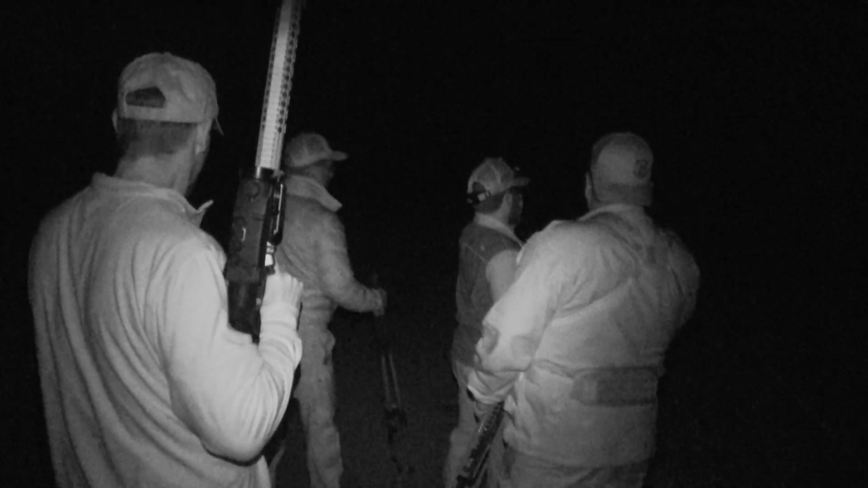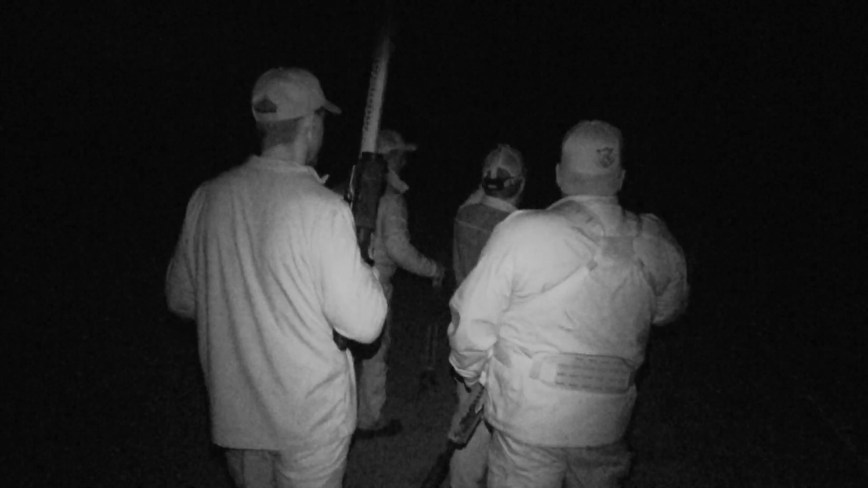So we're just trying to figure out if we want to get across the fence or just wait here a little bit to see if they kind of come back. It's a crapshoot, but we'll see. Good news is there's pigs here.